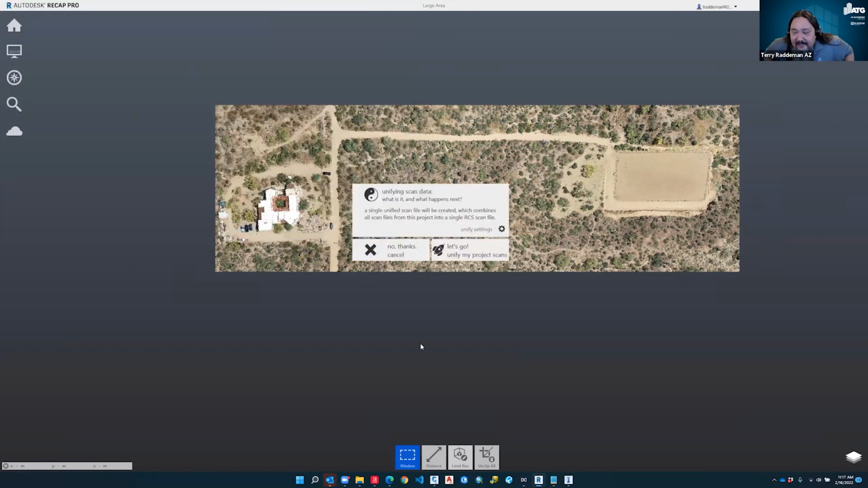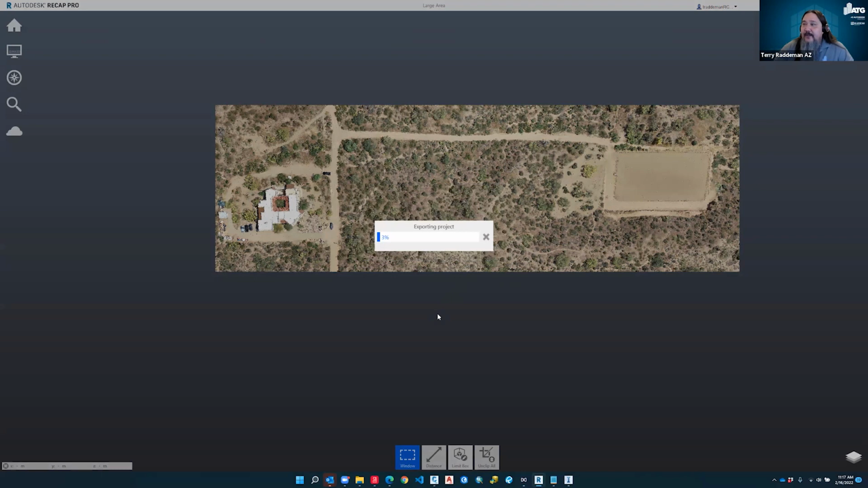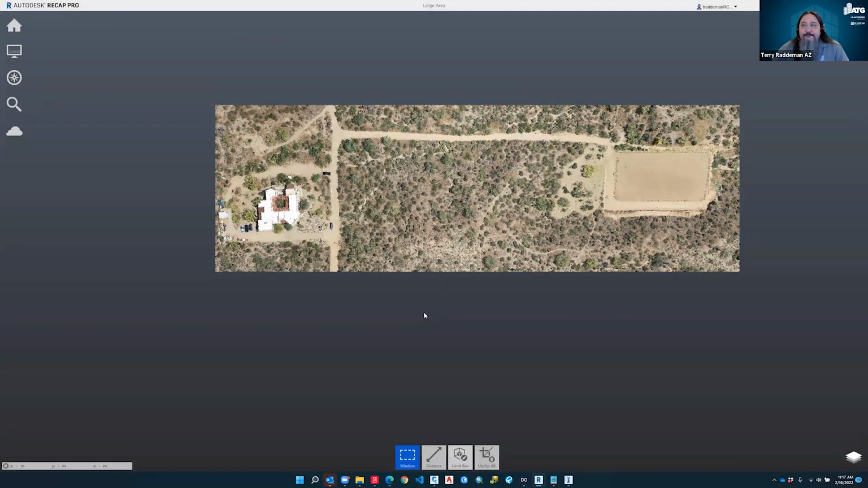So what it's asking is if we want to unify scans. If we brought in 2 different data sources, 2 different scans, and they're tiled together, basically what this is doing is putting the scans together before it exports. And so since we have 1 scan, we're just going to go ahead and let's go. All right. So pretty straightforward Recap. Take our data in, have a look around in our data set, clip any data you want, merge any data sets together, and export it out as a new RCP file.